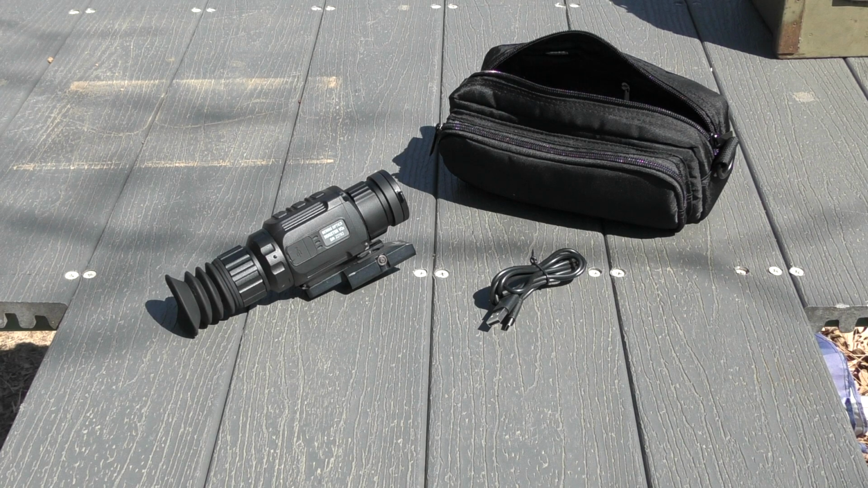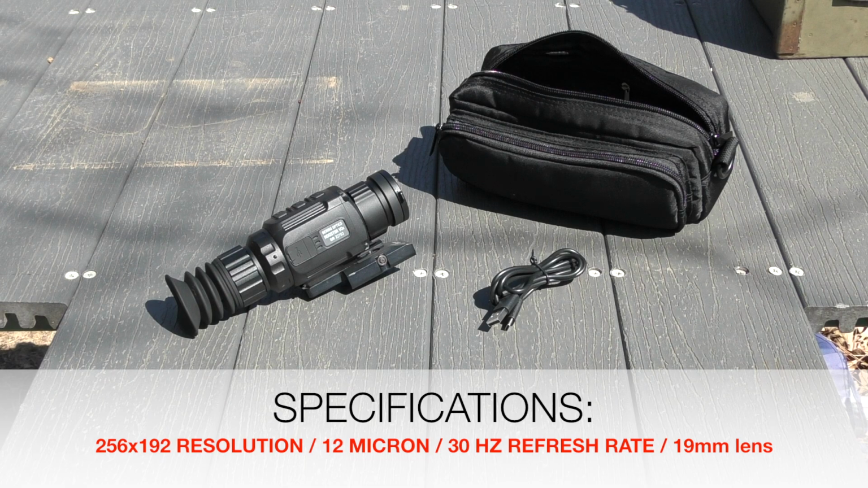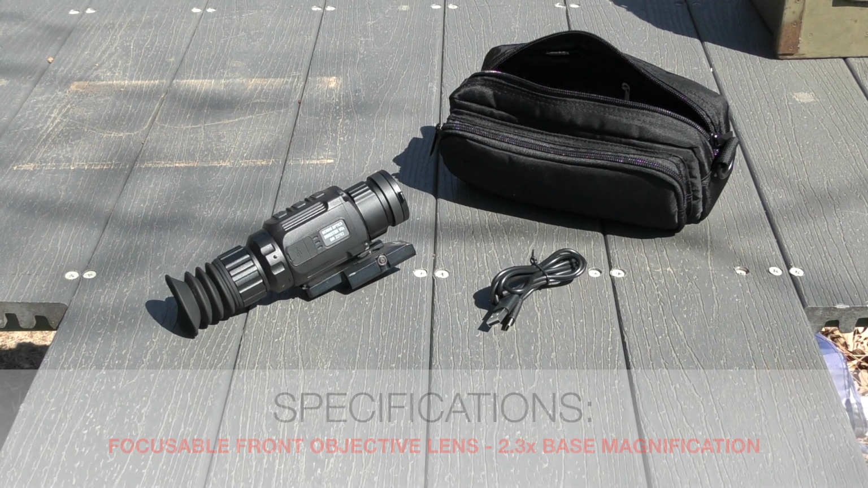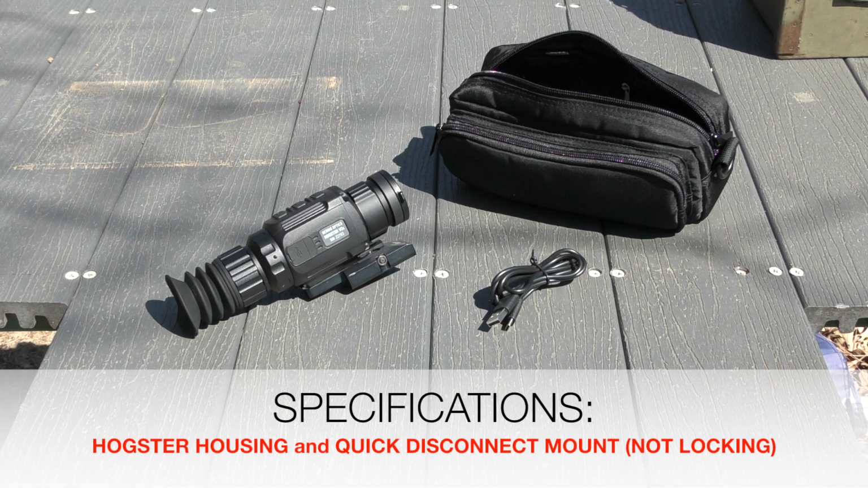This is a departure from those standard Hogsters that have been in the market for over a year or more, in that the thermal sensor or core is not 384. So let me just read some quick specs here for the Hogster Stimulus. It's a 256 by 192 resolution, 12 micron, 30 hertz refresh rate, has a focusable objective lens and a 2.3 base magnification, with one zoom level that could give you a 4.6 effective digital zoom. Same housing as the Hogster R25 and 35s, and it includes their OEM QD mount.